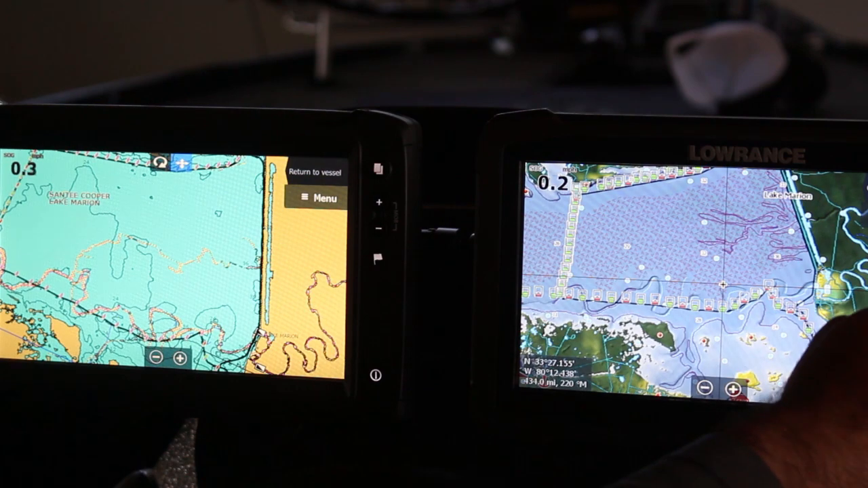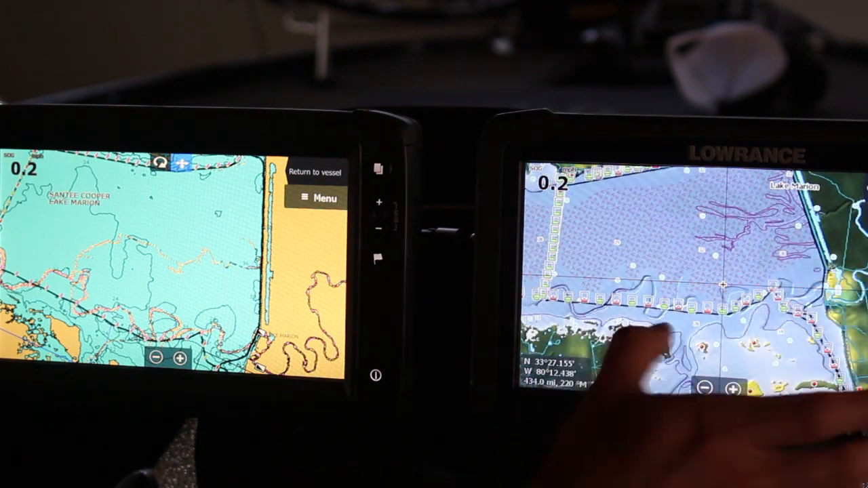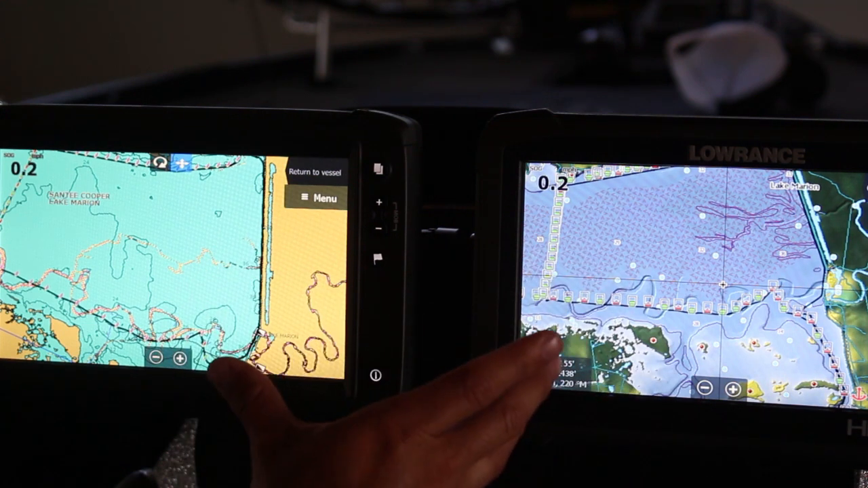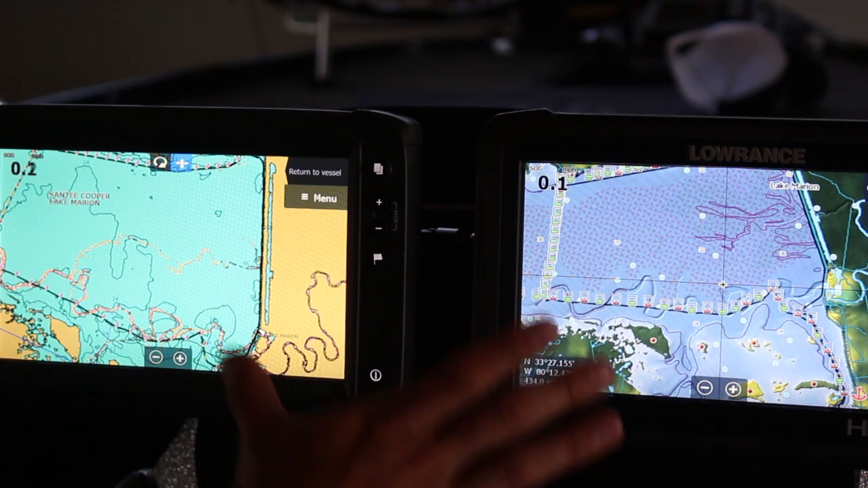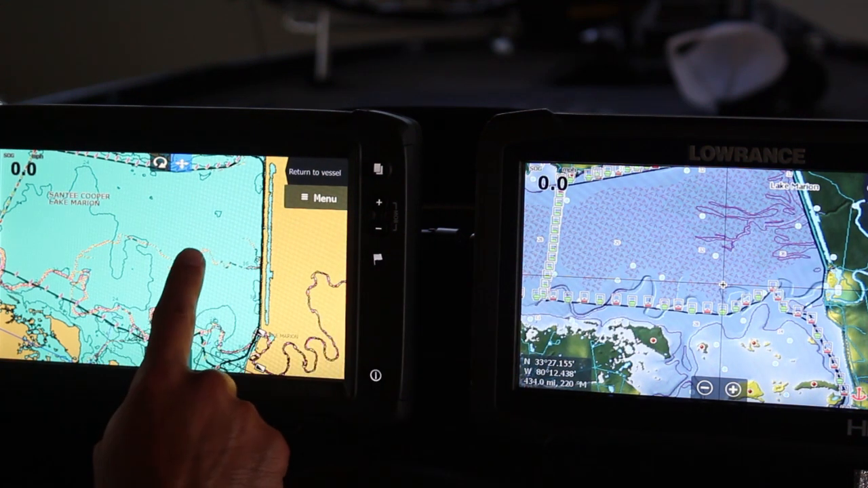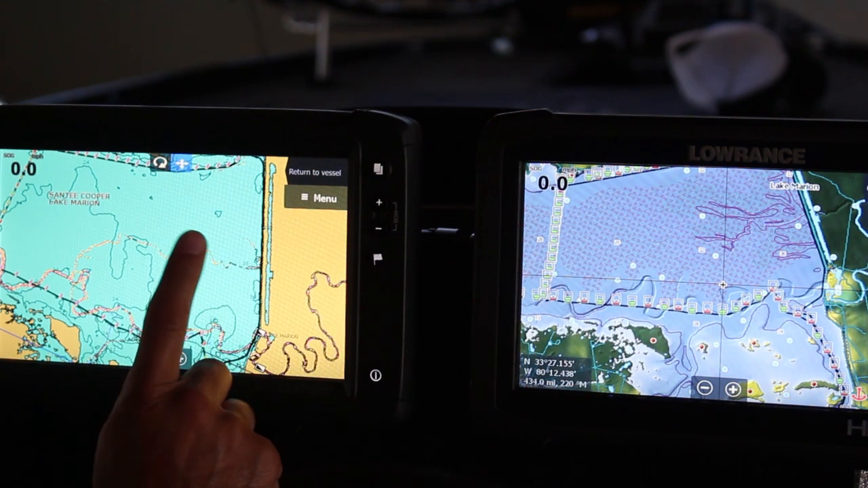And that's where utilizing these maps and different mapping software together will help you navigate new waters as a new boat owner. So make sure that you do this. Make sure you get a Navionics card or a Hotspots card or something like that.